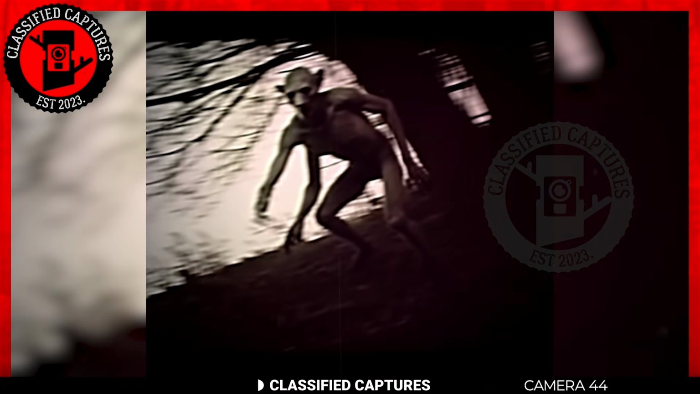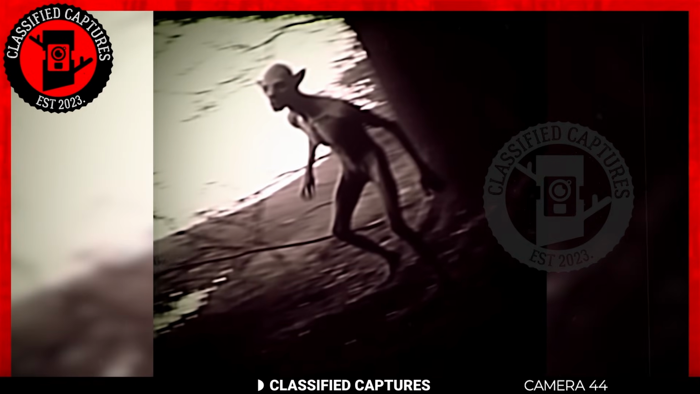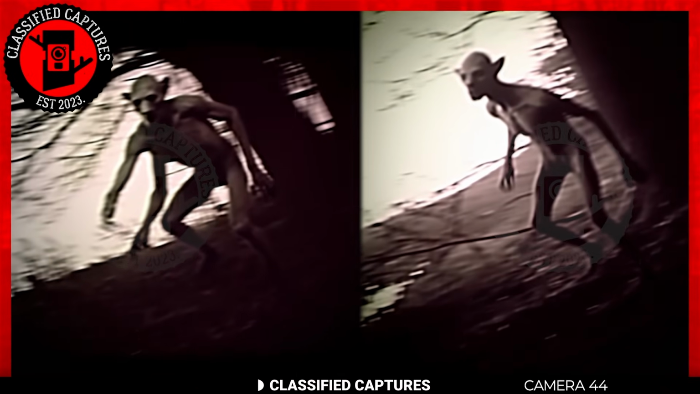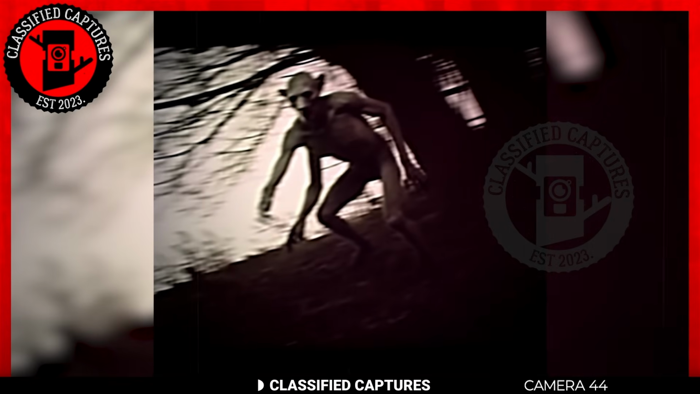Is it really the same creature? Could it be that it has multiple limbs, but only one was picked up by the first Trailcam due to the camera angle? Well, we can't say for sure, but after a thorough inspection, it was determined that these creatures were likely not humans in costumes. This leaves us with the eerie possibility of these creatures being real. Either that or the footage is edited. What do you think?